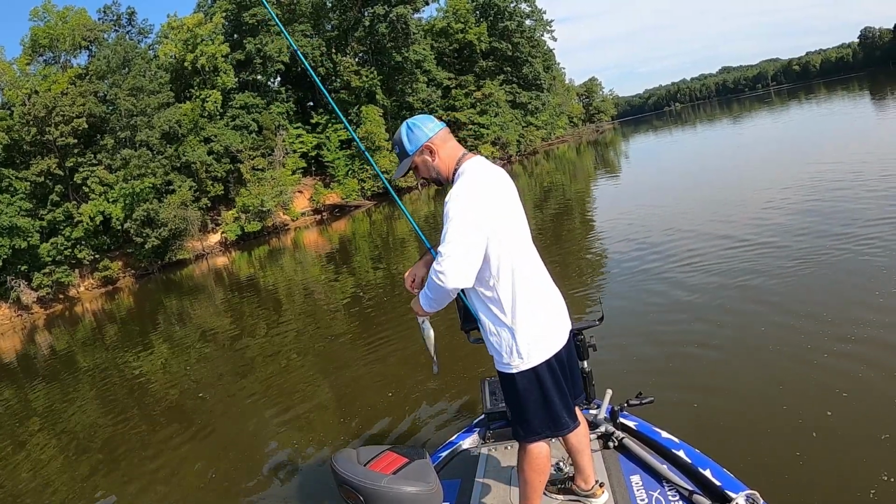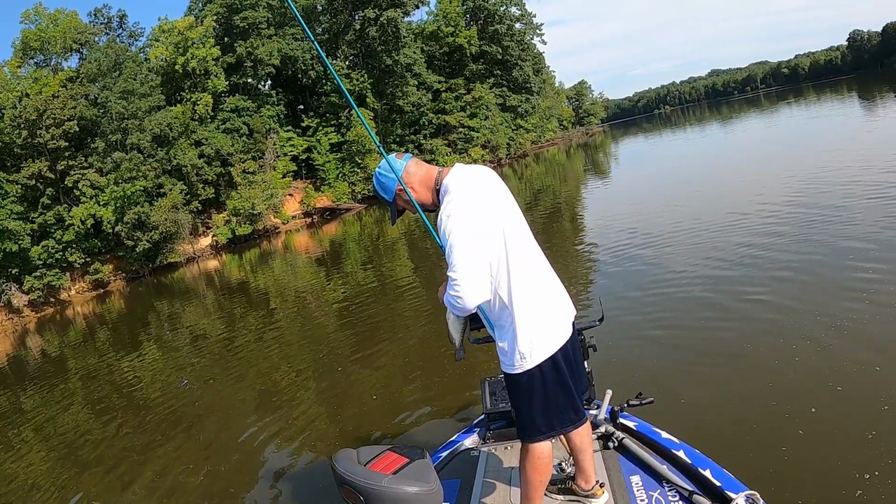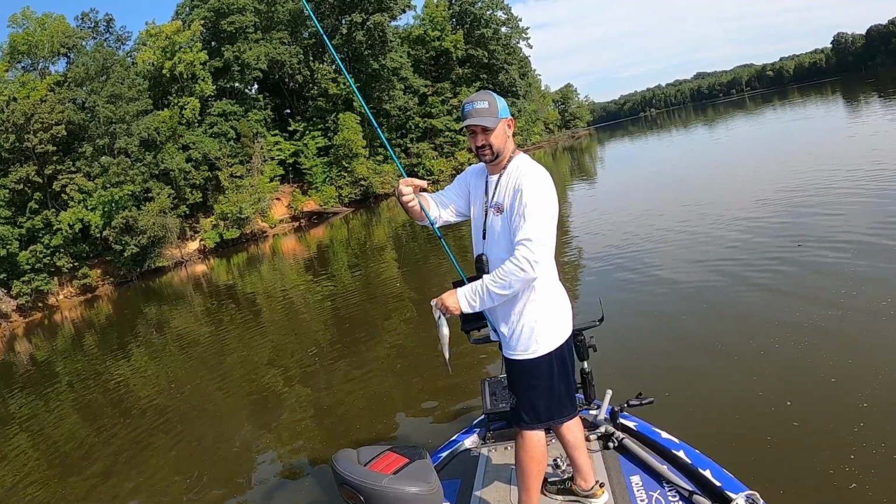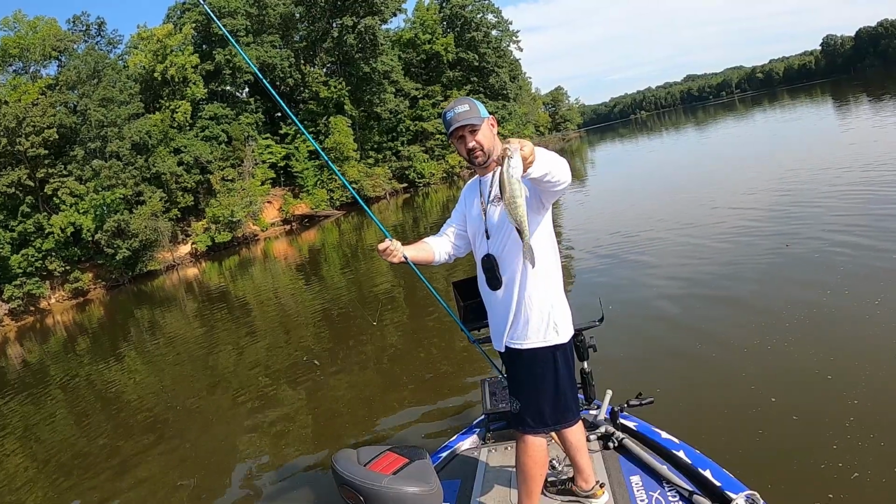Boy, you just had to hold it on that fish and hold it on that fish for him to bite. That's the color I tied up last night. Oh, white, thick white too.